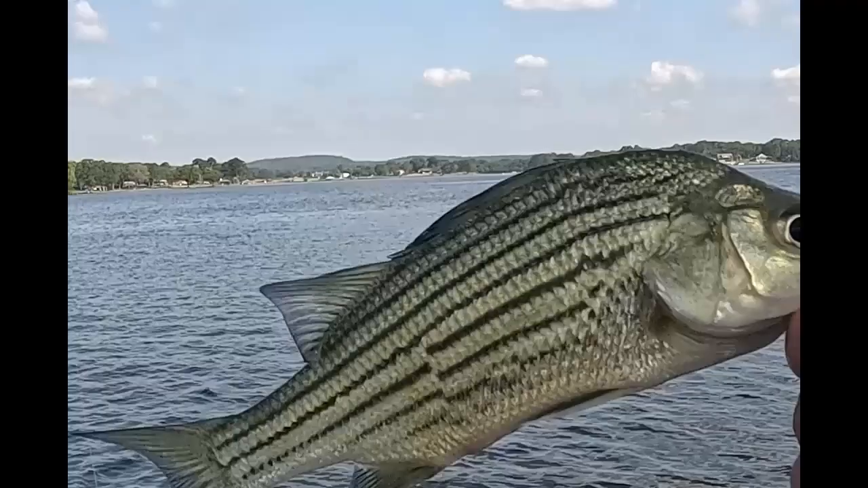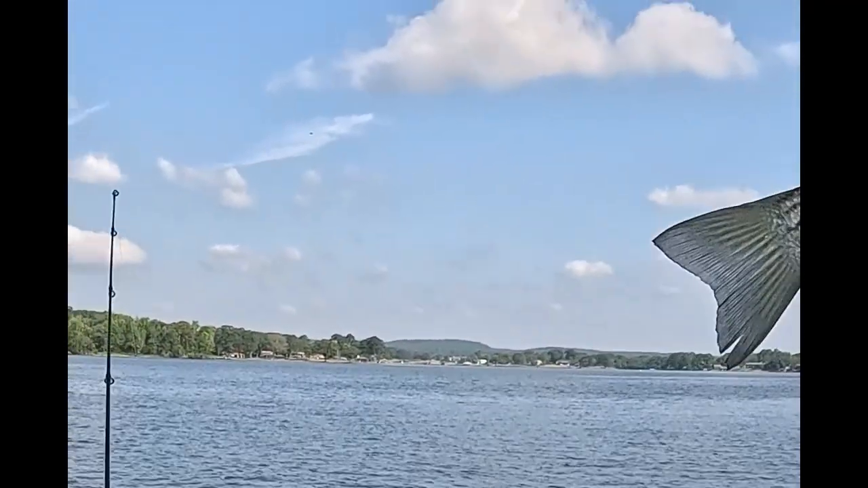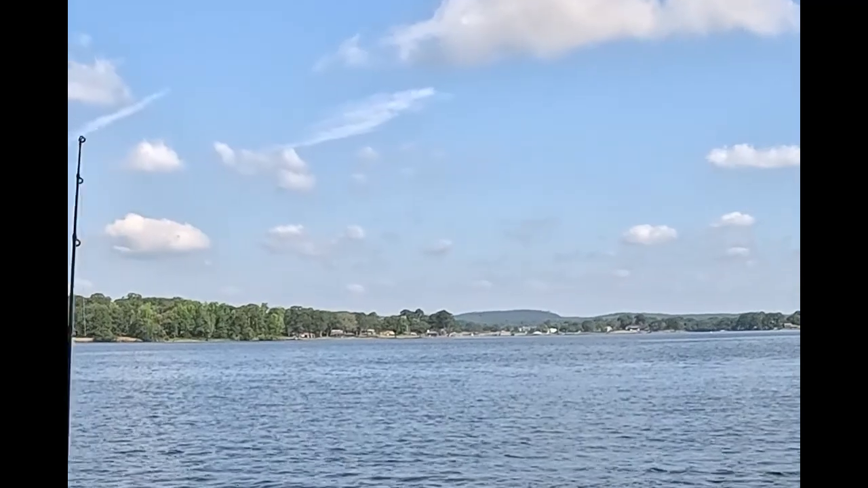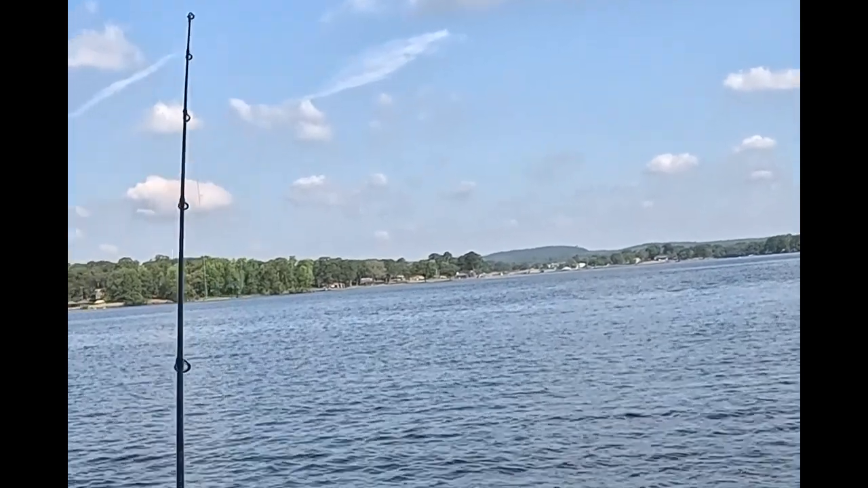Shoot, come here, buddy. Oh crap. I thought we had a good crappie on there. There's a little stripe. Dang it, he keeps moving. By the time I go to lip him, I can't get his lip. I'll grab him with the pliers or something. He's still fighting. Well, got us a stripe. Looks like a striped bass. We'll do it that way. All right.